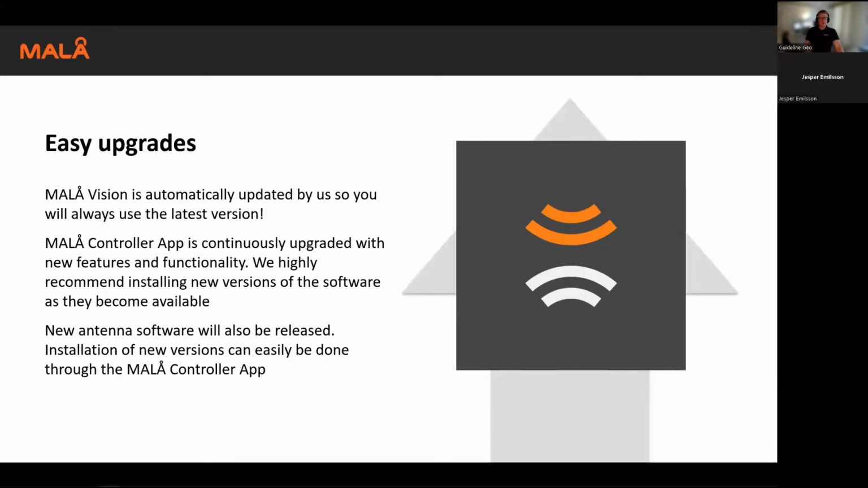MALÅ Vision obviously is automatically updated by us as it's a cloud software, so you will always be using the latest version. When it comes to the MALÅ Controller App, we are continuously making it better, upgrading it with new features and functionality. But you would then need to log on to our webpage and download the latest versions of the app. And we highly recommend that you install the new versions as they become available. So keep looking at our website for new releases.